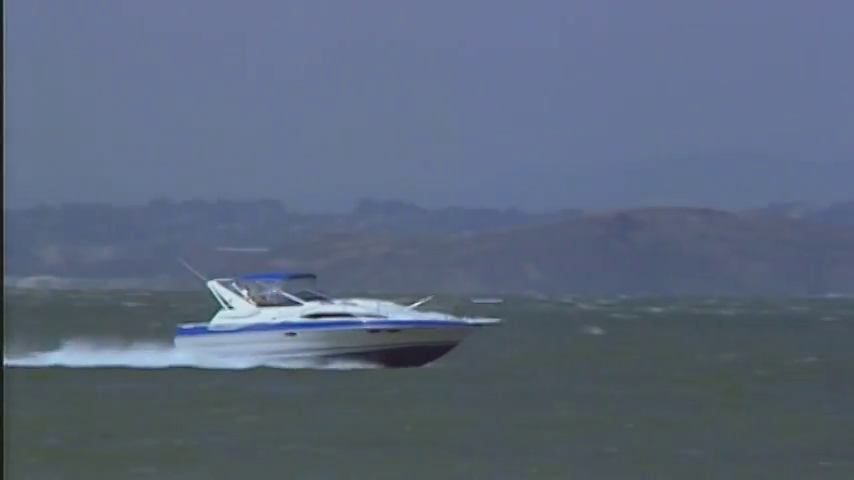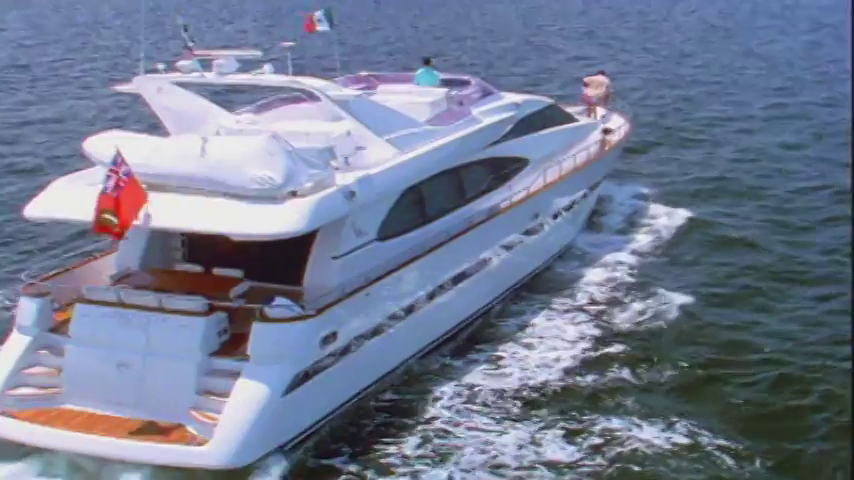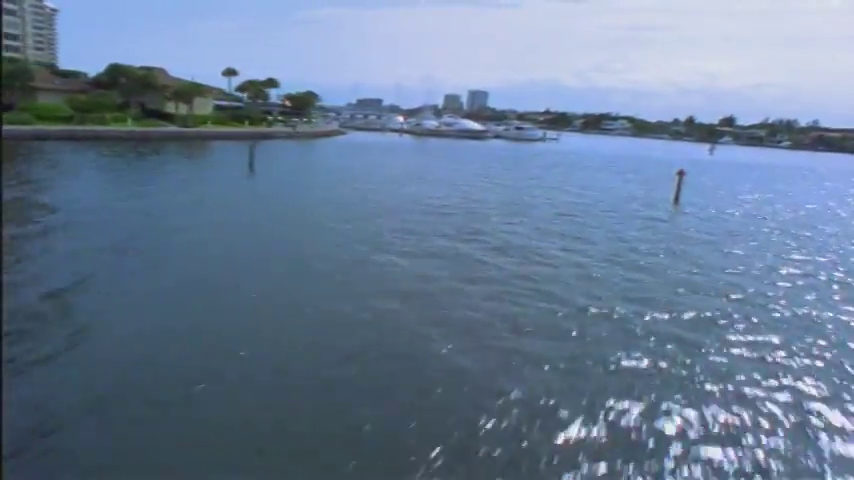Let sunrise and sunset no longer dictate your boating schedule. Protect your vessel, its passengers and crew, and install a FLIR Systems thermal imaging camera on board your ship today.